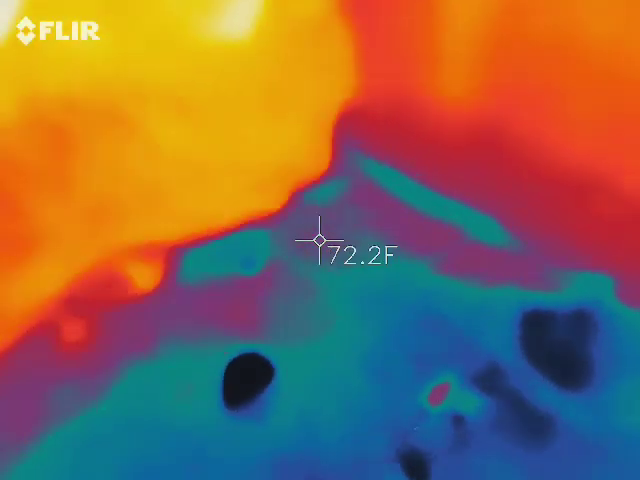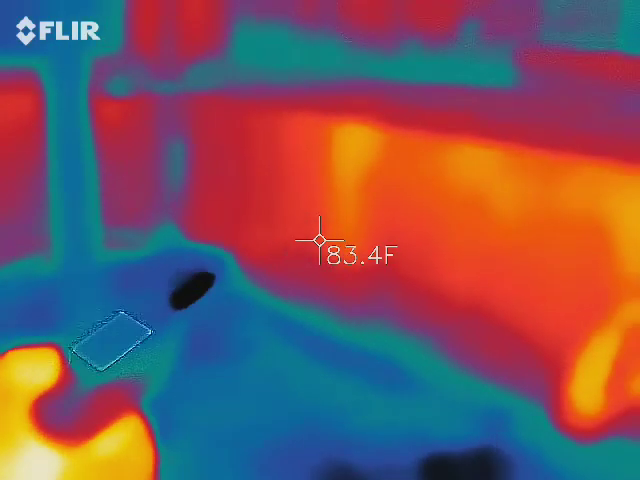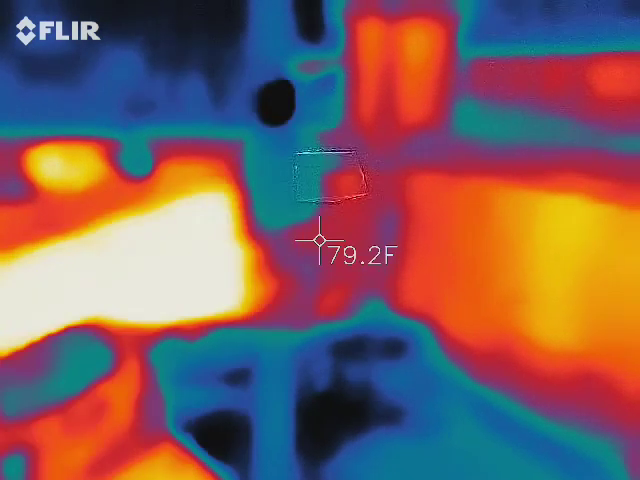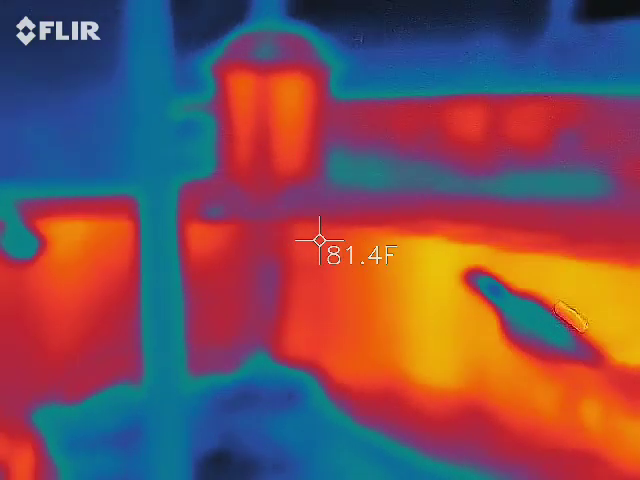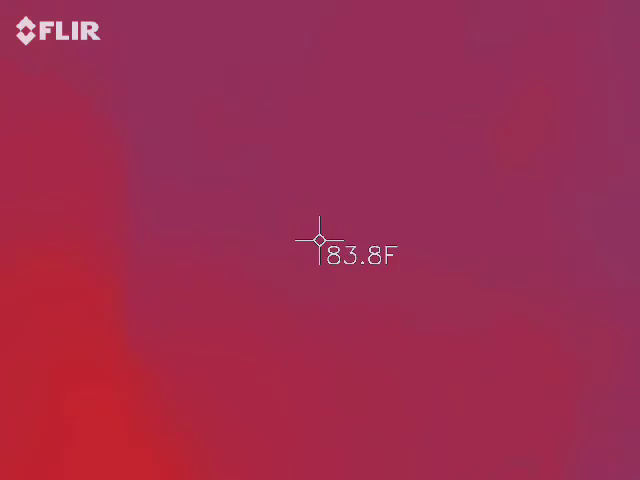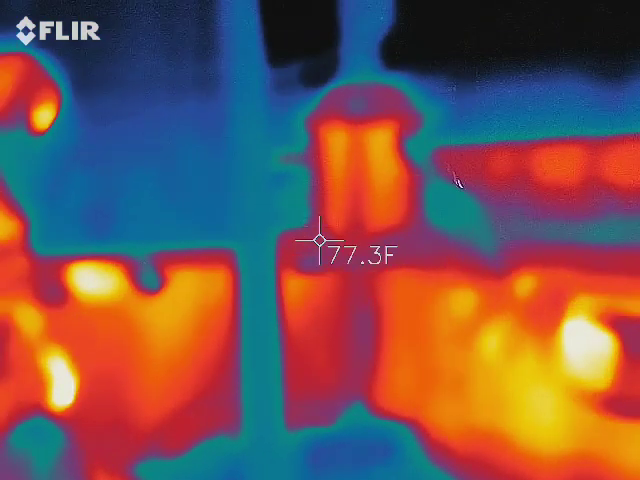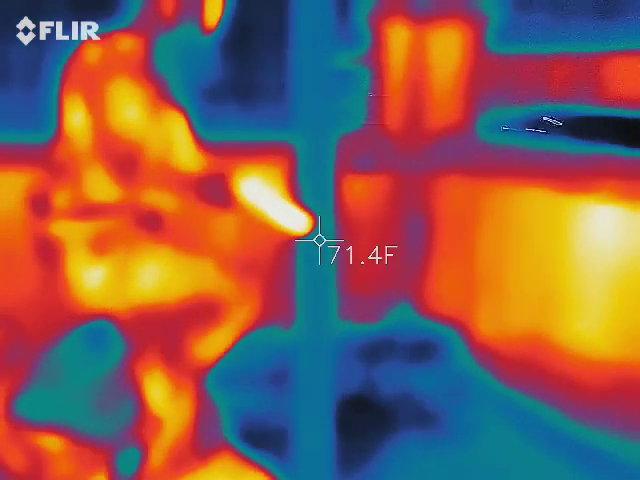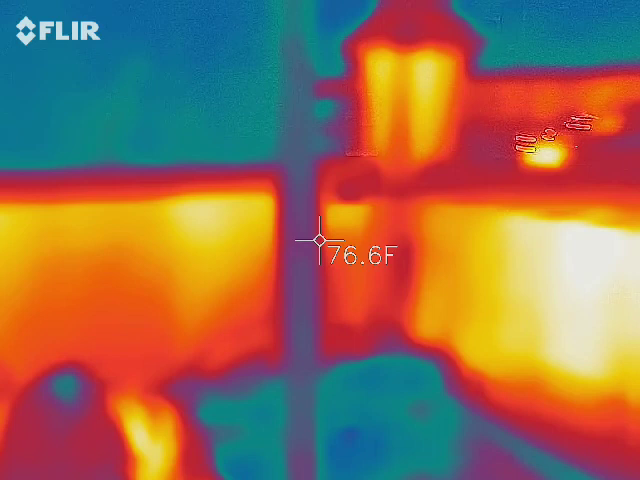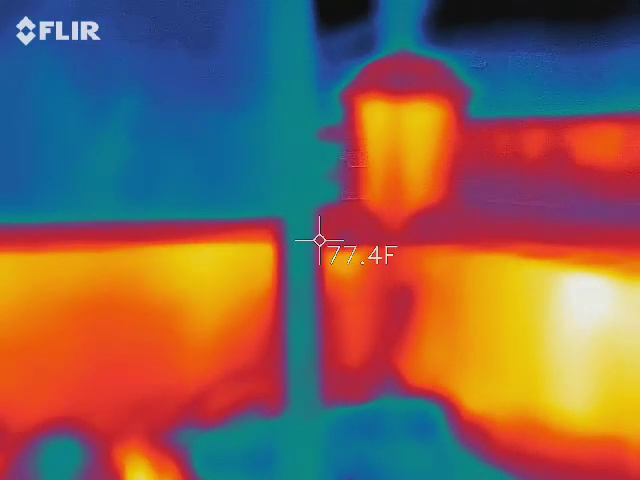What happened to your house? There we go. So when you're looking at this, obviously we were pointing towards a beer can or something. It was metal. So we're looking for like a black spot, somewhere. So obviously this black up here is going to be the sky because it can't measure that. It's too far away. So it tries to look for surfaces even though it's only looking for the sky up there. That is going to be the coldest thing that we have, open air.